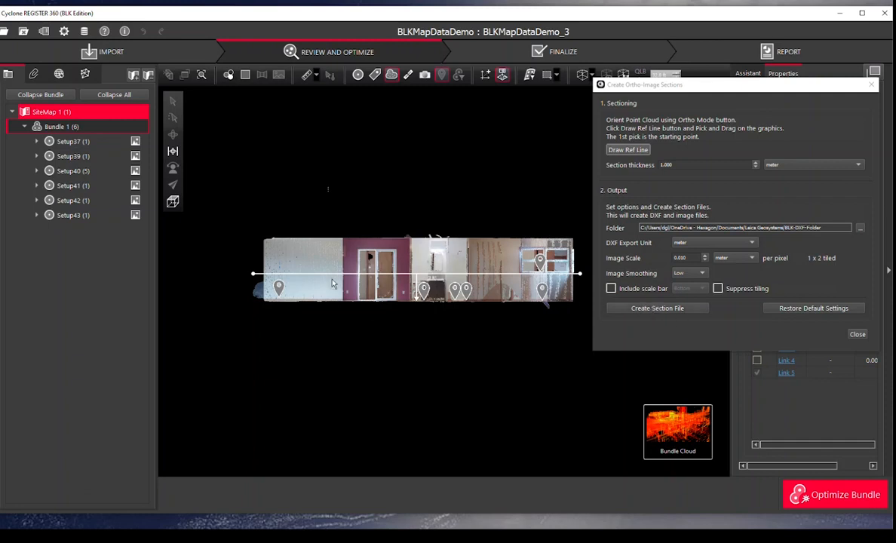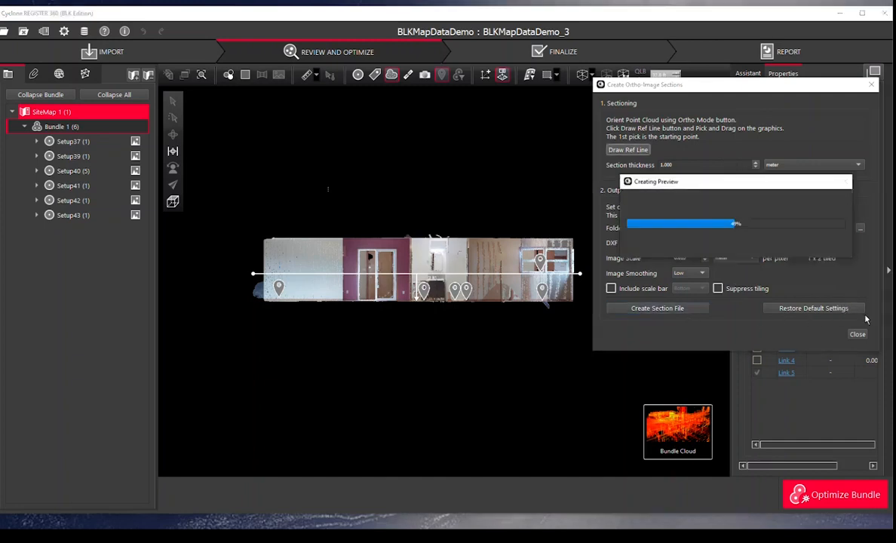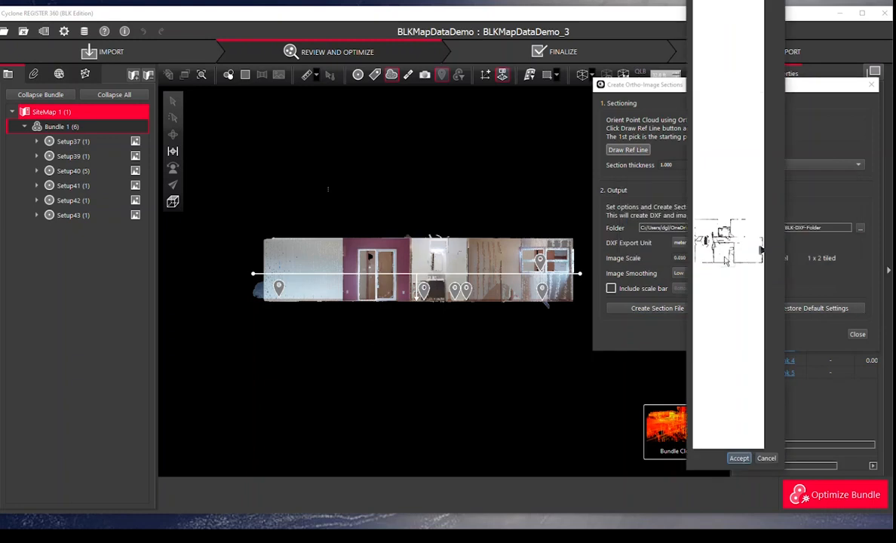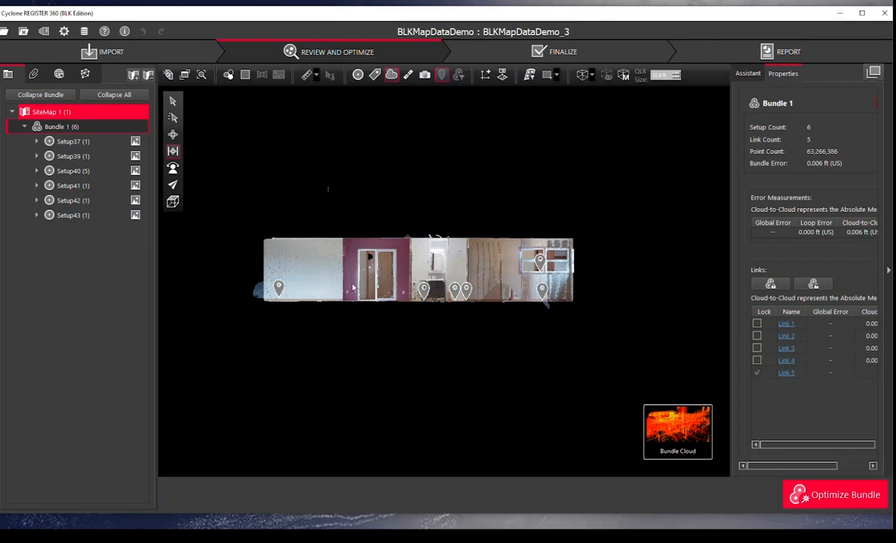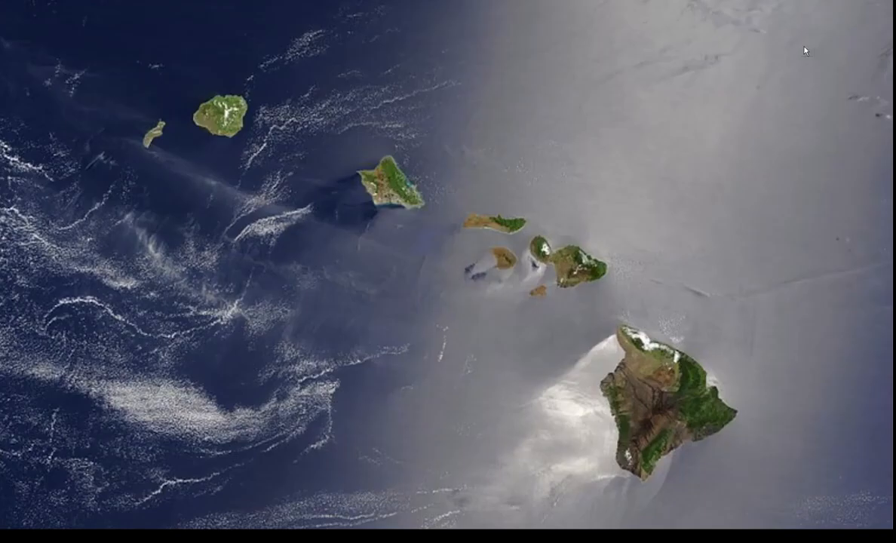So I simply draw my line. I'm saying, give me a meter of data below this line, and I hit create section file, and that's all I have to do. So it's going to show me that, yes, I have all my 4 rooms here, and that's all that I need. So I'm just going to say accept, and it's gone and saved that slice to this folder. We'll go retrieve that in a second. That's all we need Cyclone for. We have our model and we're just grabbing an ortho slice out of it.